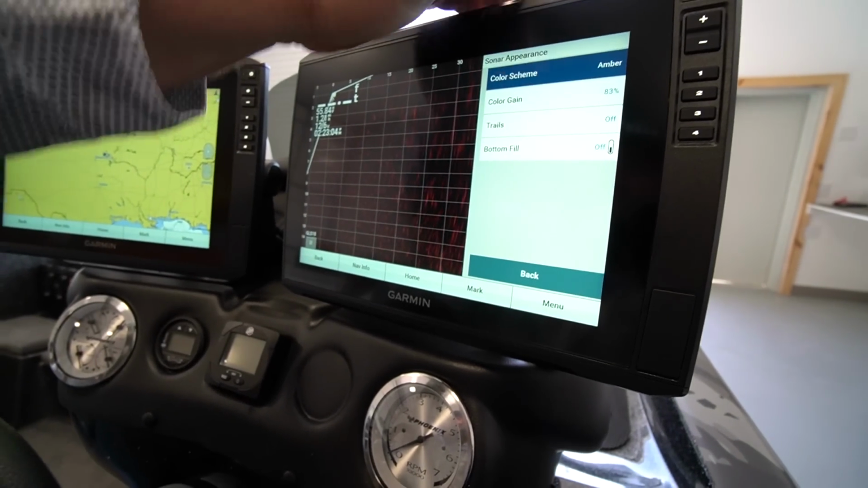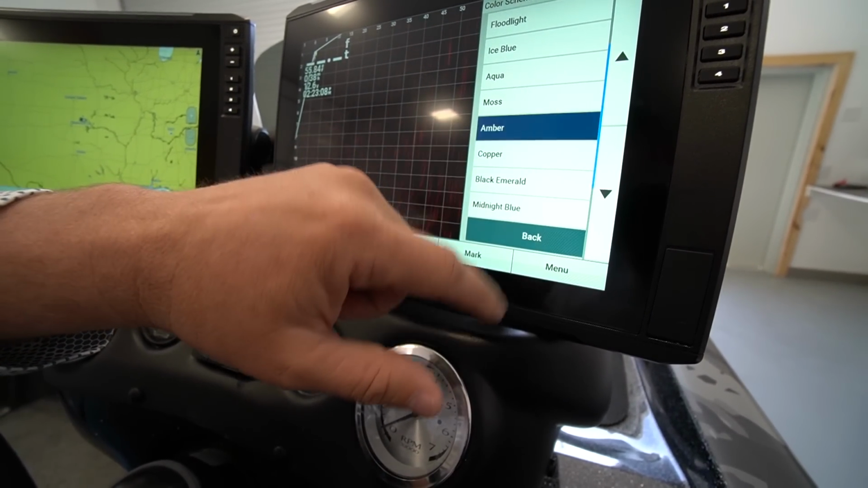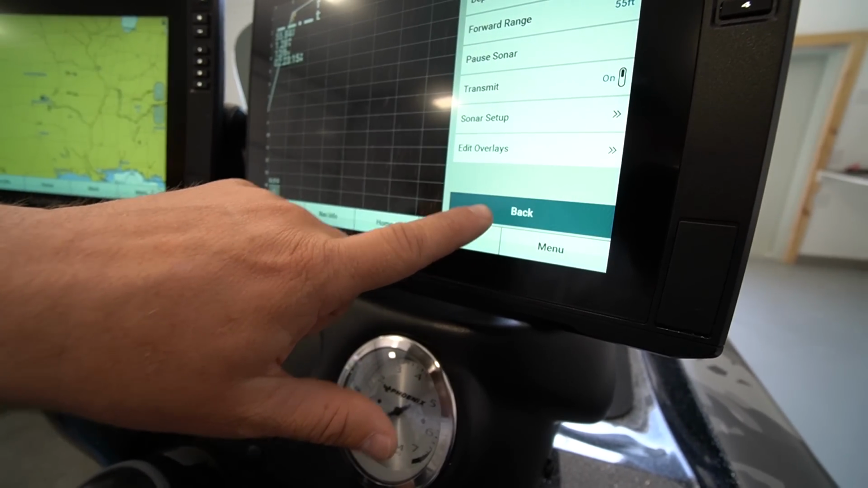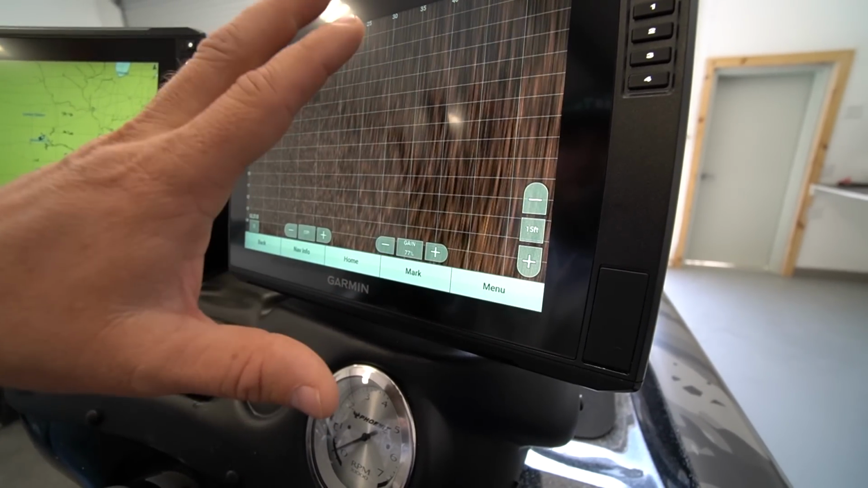Color scheme. We got it set on amber. There's all these different options. I like amber for when you want a brighter return. I like copper for when you want it dulled down. Copper is this screen right here. Got that color. When you want the image dulled down.